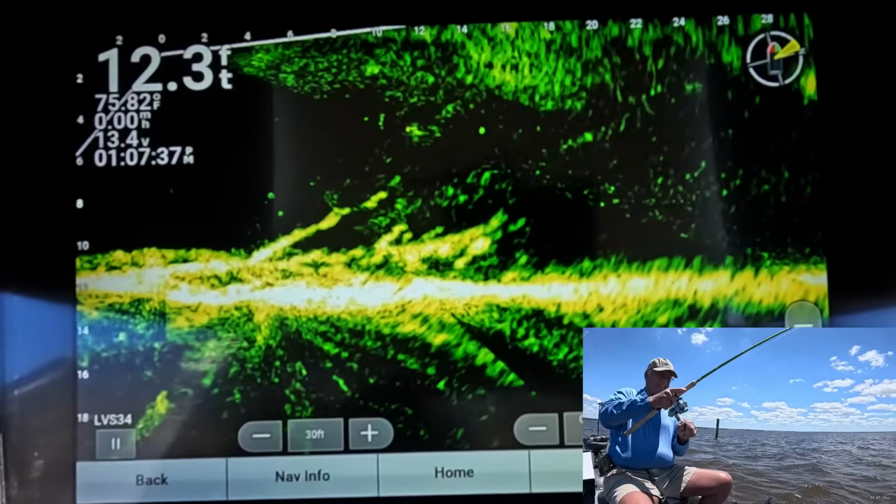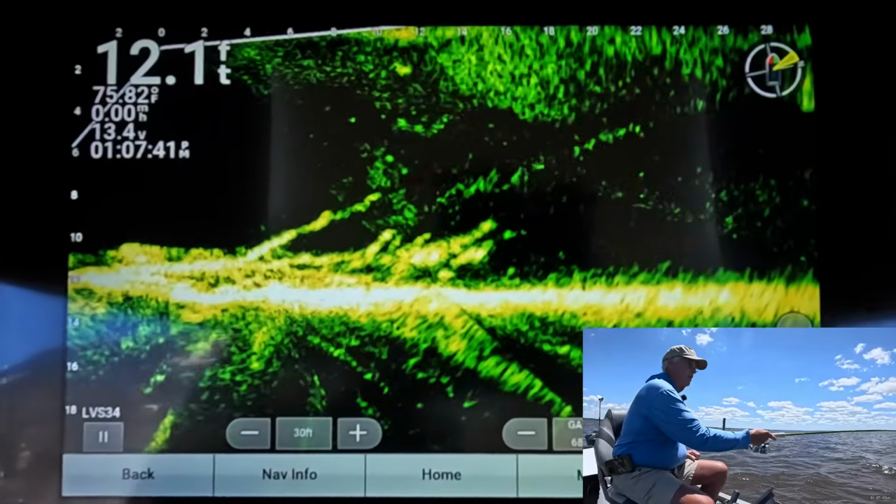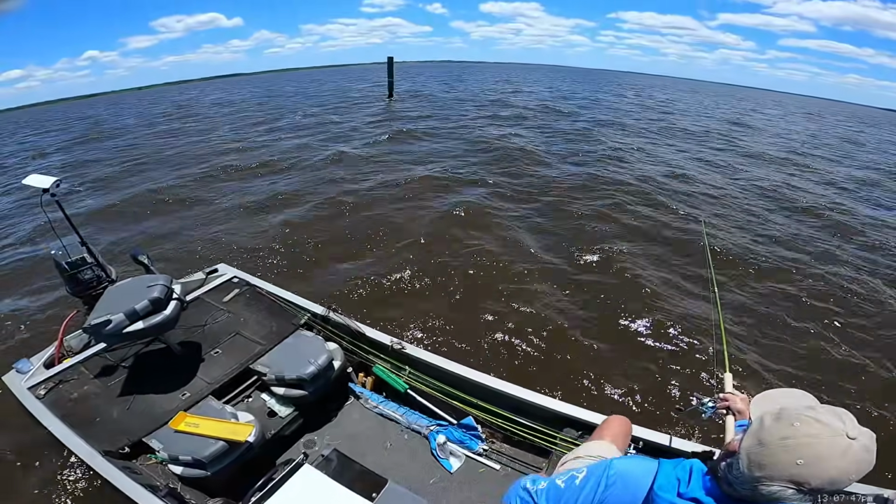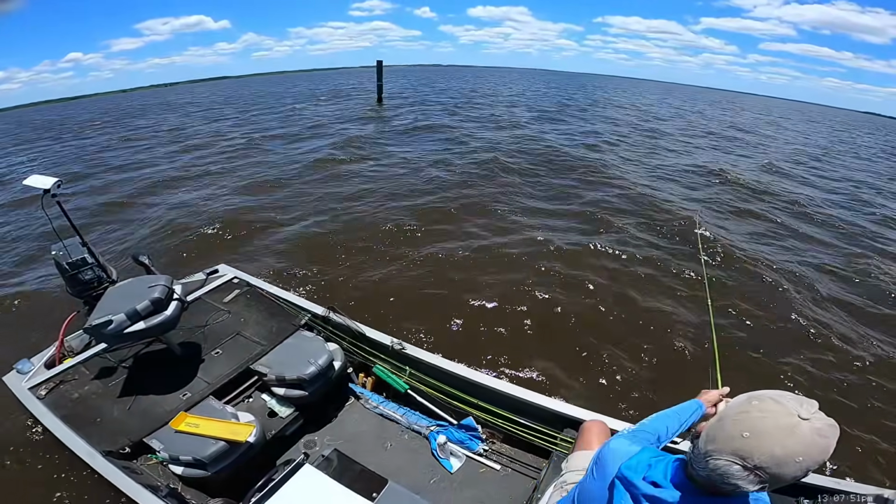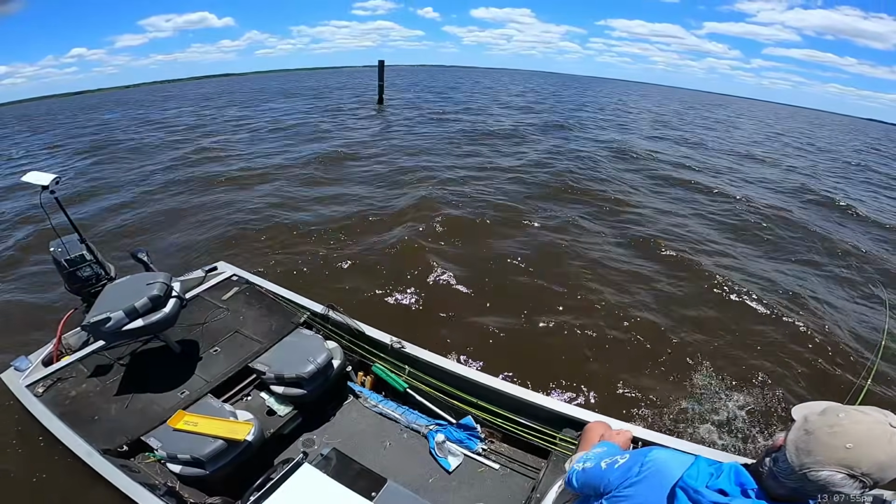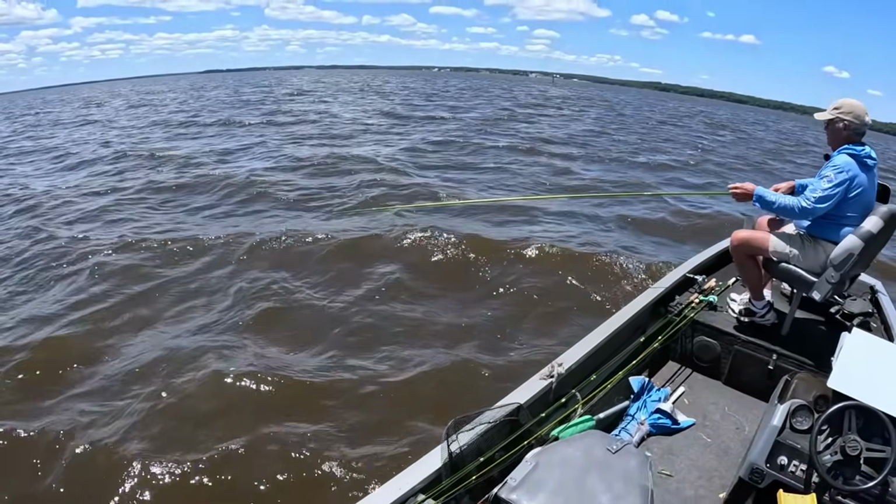Oh, we got it. He got it. That's gonna be a good one right there. Yeah, it's gonna be good. Man, this wind's tough out here today. Good Lord, he takes some dives, doesn't he? These sons of guns are fighting, aren't they? Good Lord, look at him. Where is he? There, he's finally coming up.